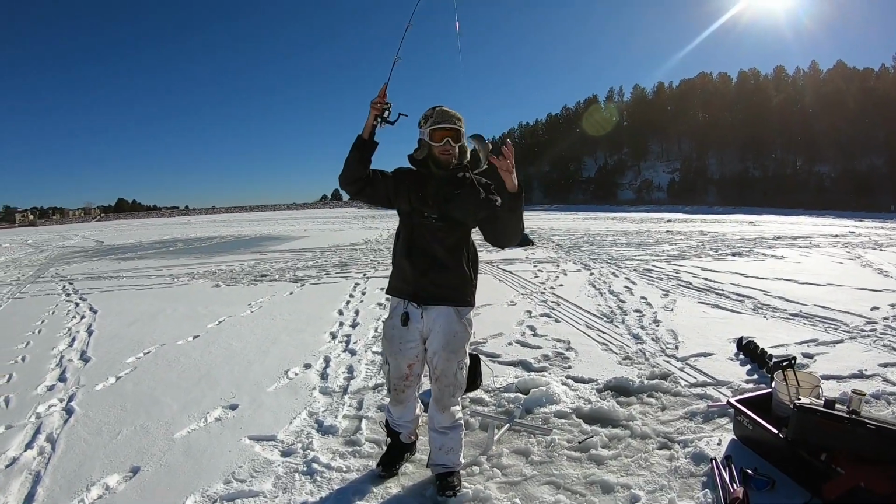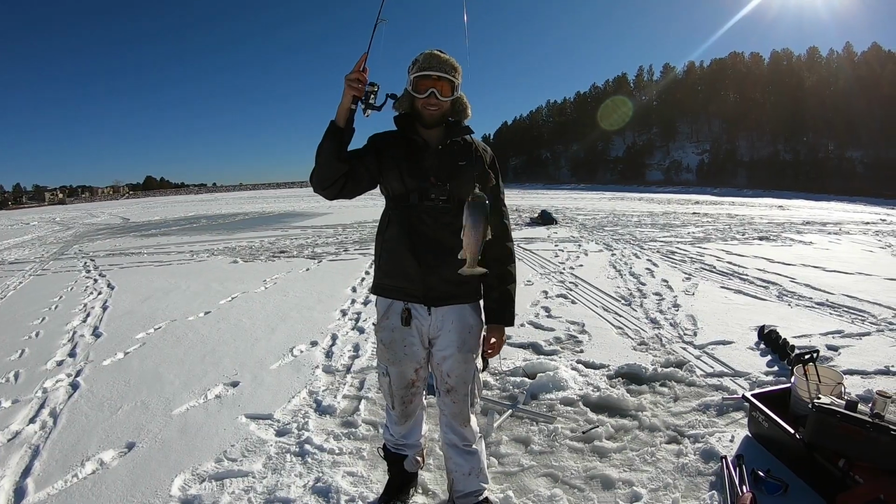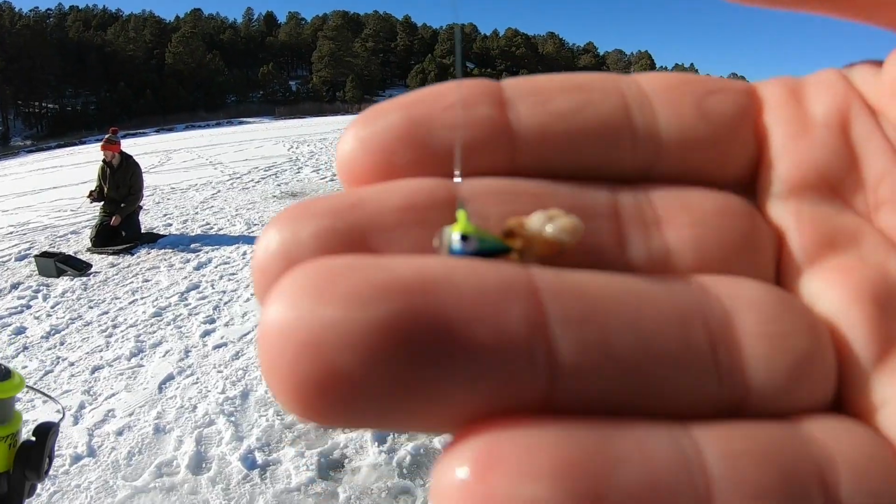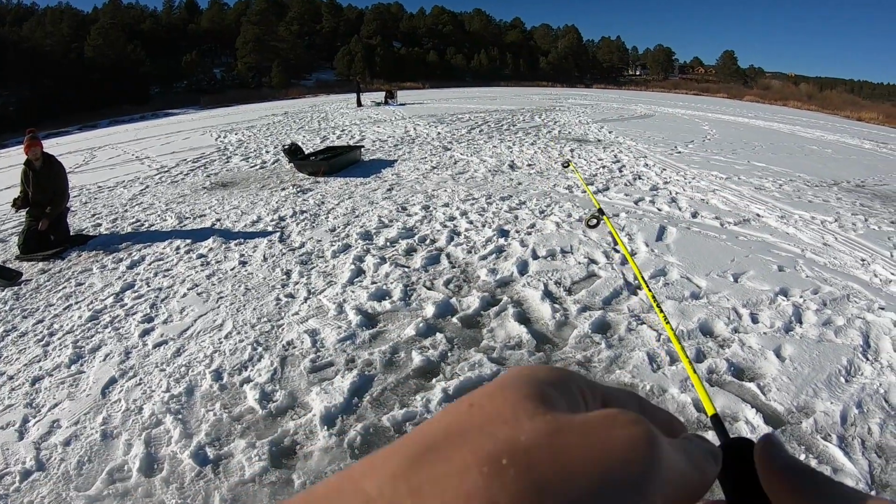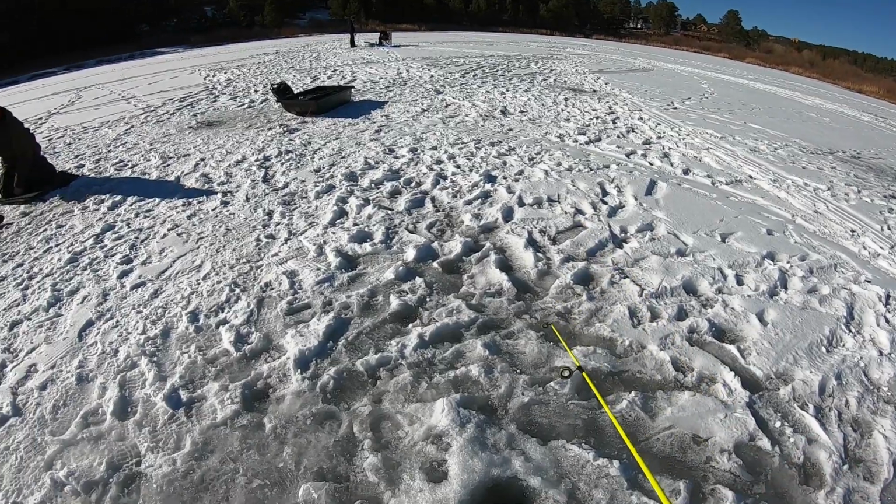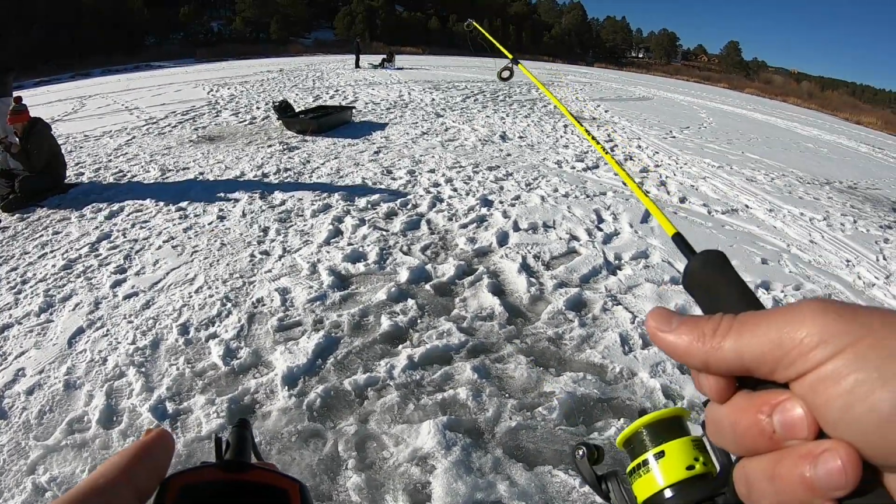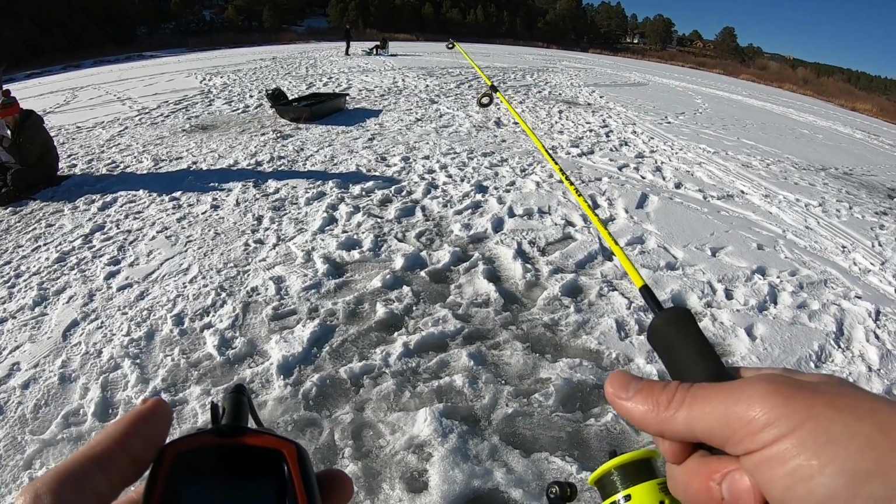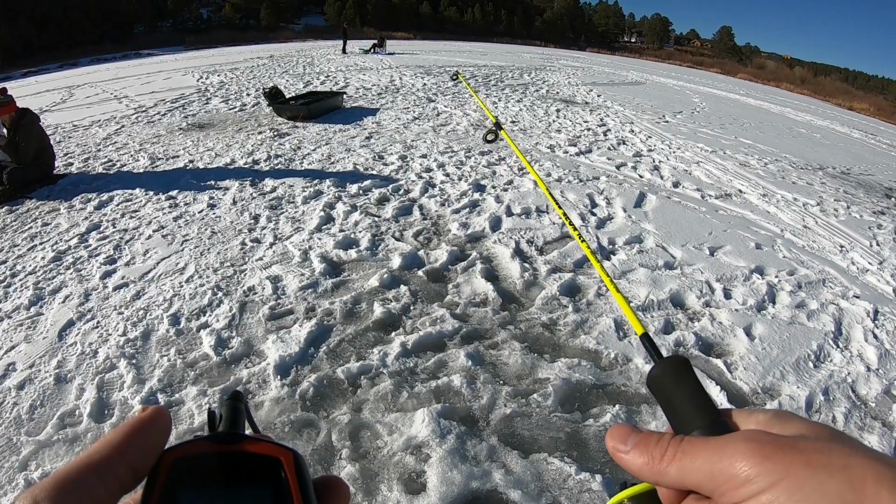Chris keeps walking up on his dead stick with fish on it that he didn't even know were there. He's got another trout. Well, that trout chewed my waxworm up pretty good, but I'm gonna drop it back down there anyway and see if I can still recycle it. I just missed something, guys. I got a fish marked. It's still there. Hopefully it hits again.